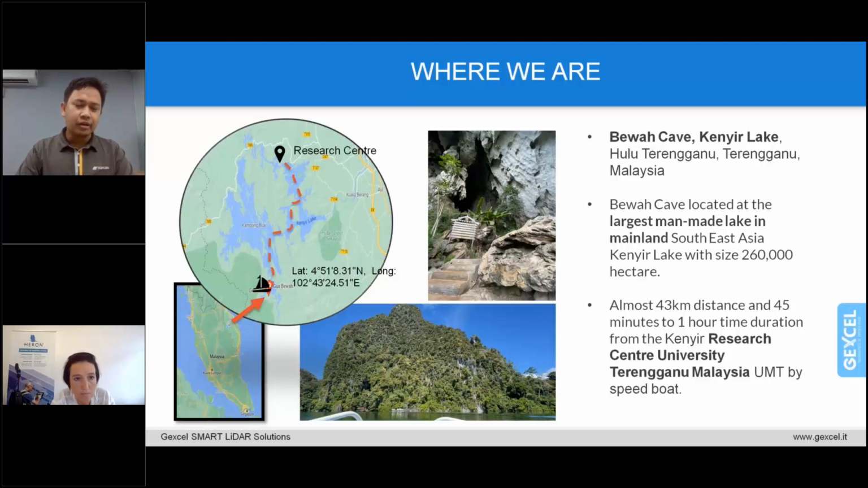It takes a 2-hour drive from Kuala Terengganu to Kenyir Lake, where the research center is on top there. The research center, under University Malaysia Terengganu, is our base, and from there it takes about 45 minutes to reach the Bhd Cave by speedboat.